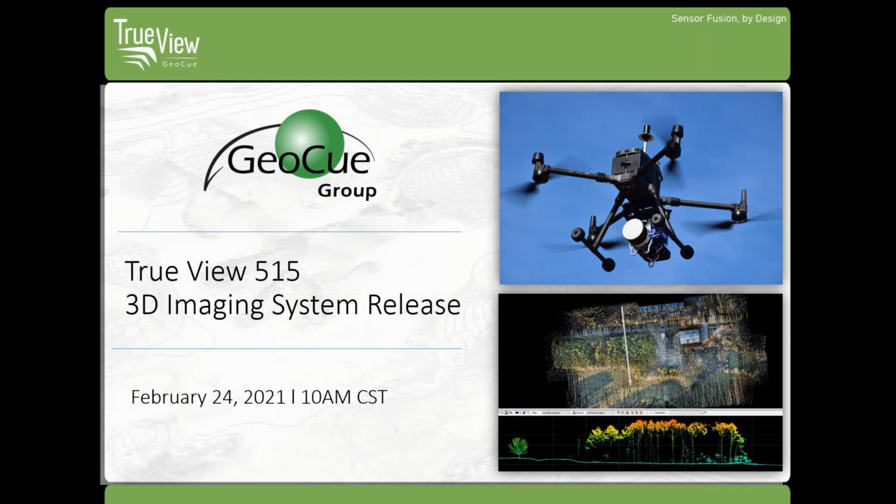Today, we are excited to unveil GeoCue's latest addition to the TrueView 3D Imaging System product series, TrueView 515.